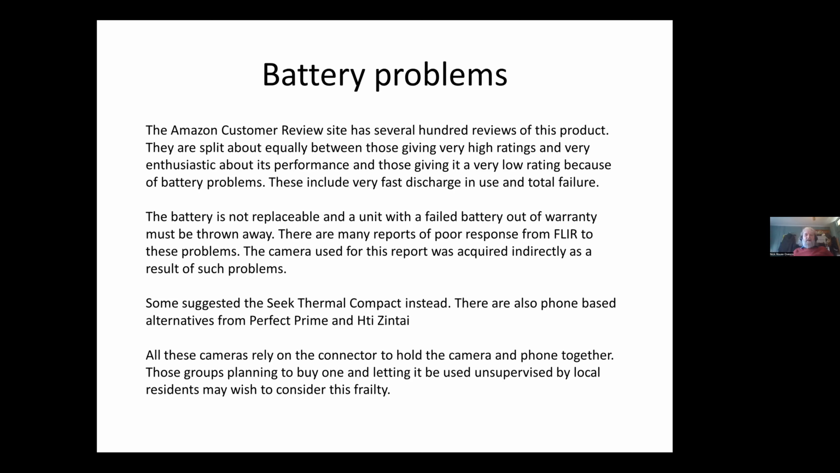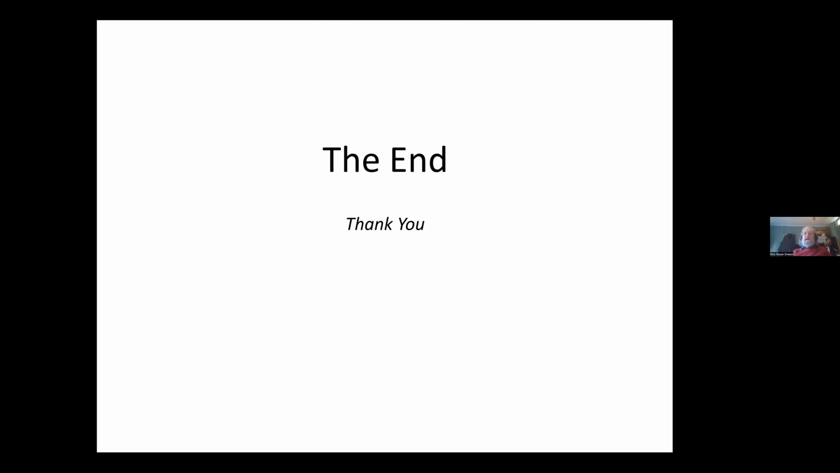So I don't know whether a community group buying one of these and letting people use it unsupervised is all that good an idea. You'll have to take your own judgment as to whether they're likely to get broken by anyone that uses them. So that's about it.